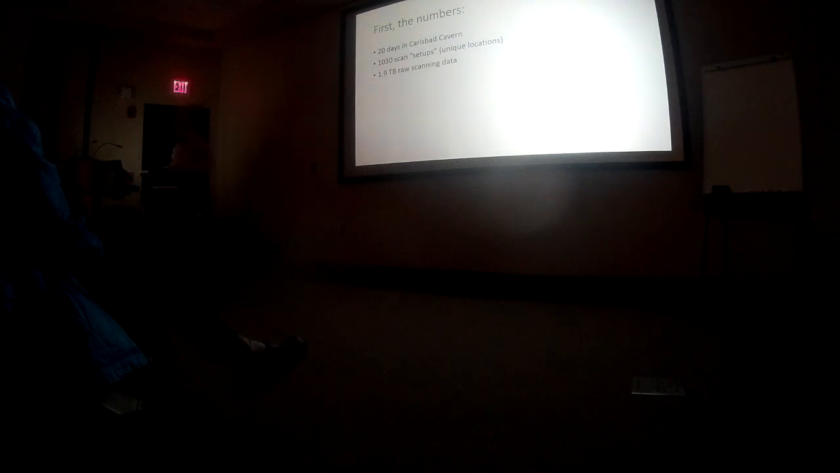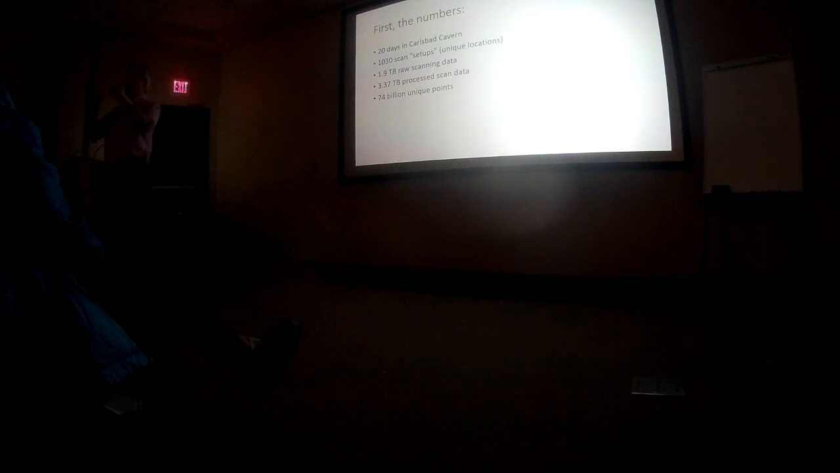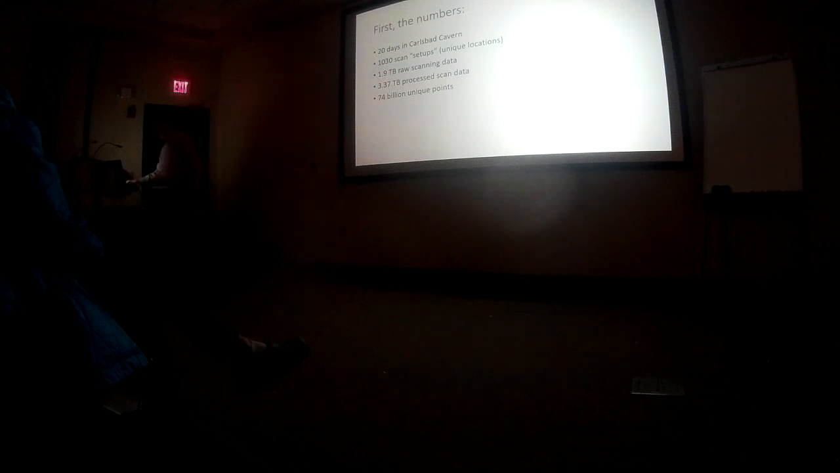When we're done, what we have here in this big box right here is about 3.37 terabytes of processed scanning data. That's a lot of data, which is comprised of 74 billion unique measurements. So each point is XYZ coordinates in space, and we've got 74 billion of those things, which you'll get to see.